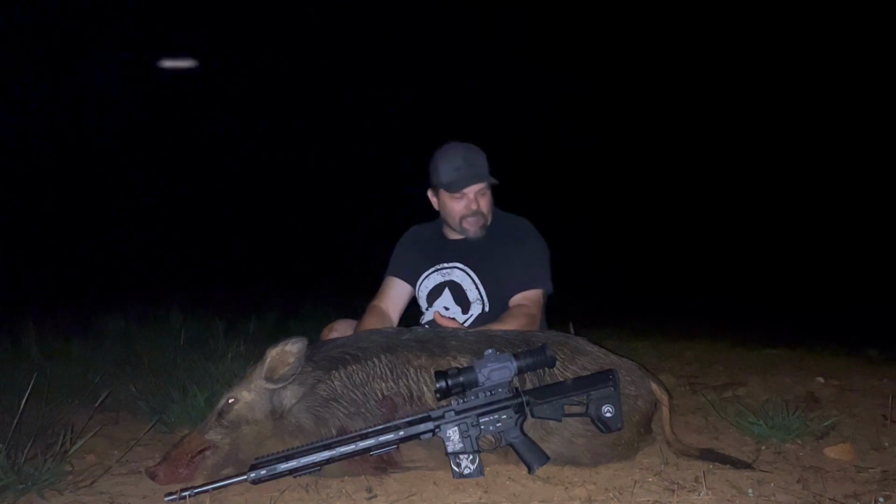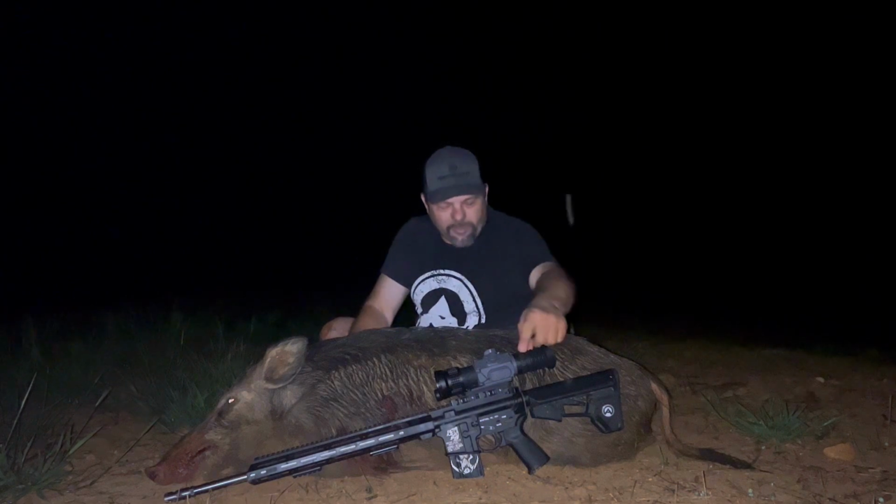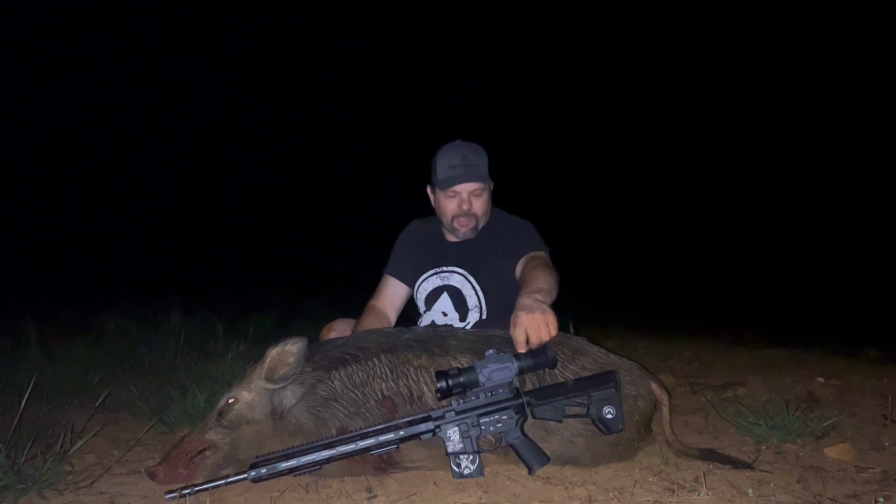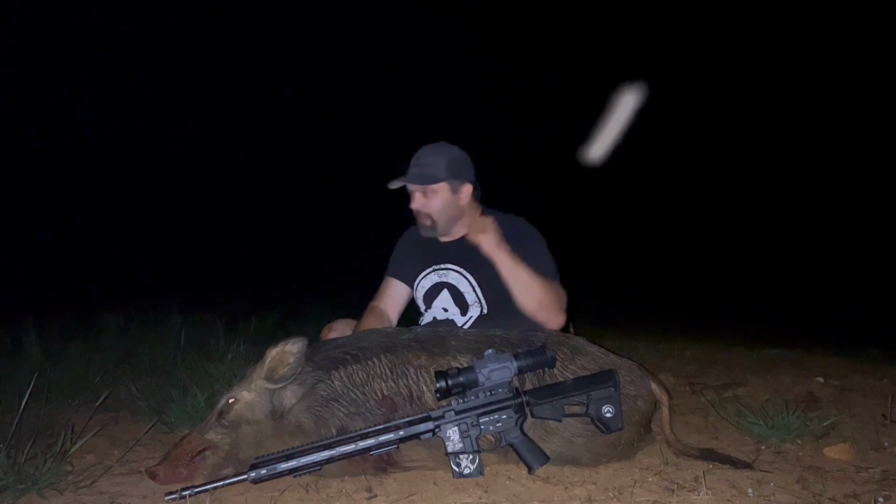So we dropped a nice sow here on this property. We're going to start working on that group here. Armacite, contractor 320 tonight, did the job. We got some thunderstorms. You're going to see some lightning behind me.